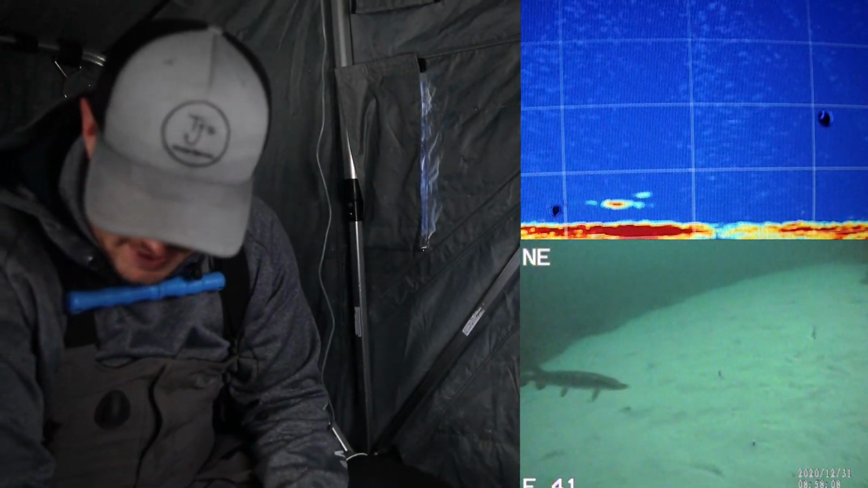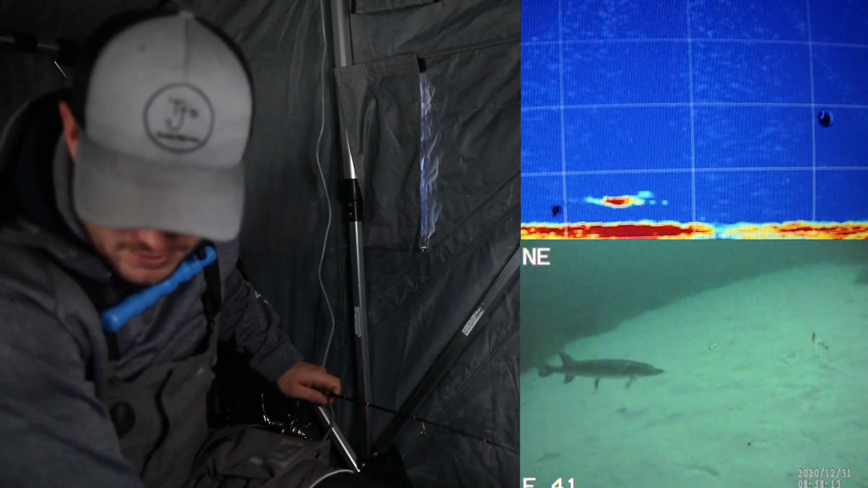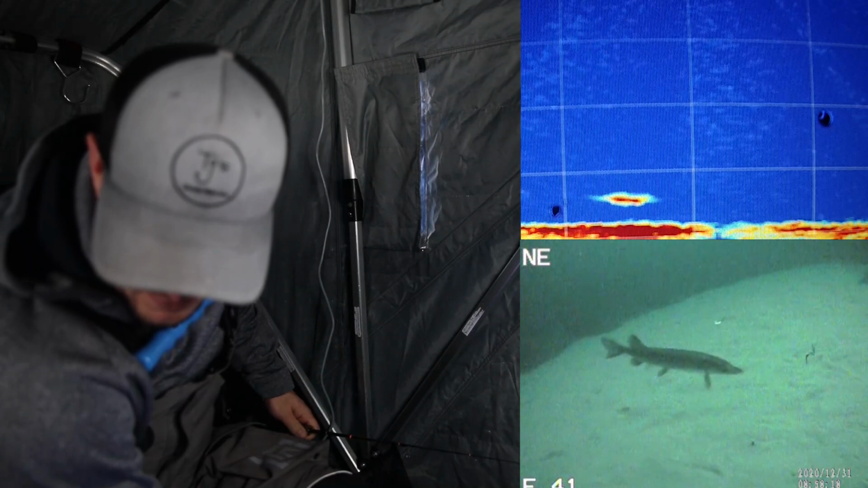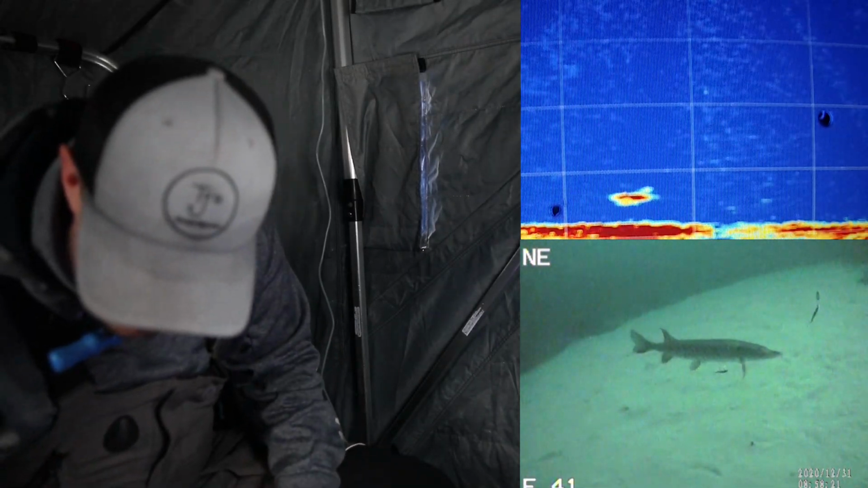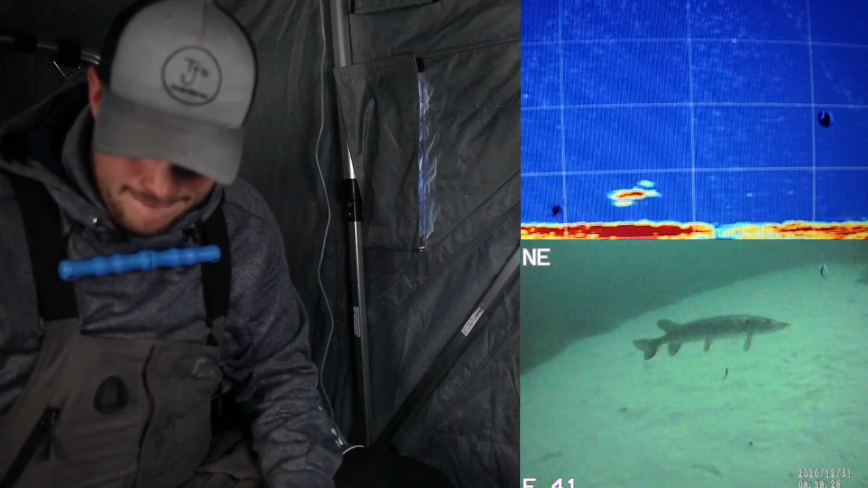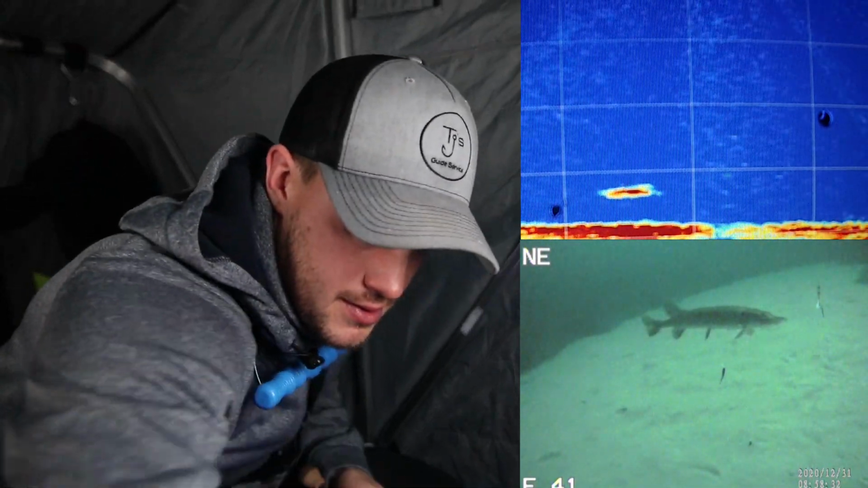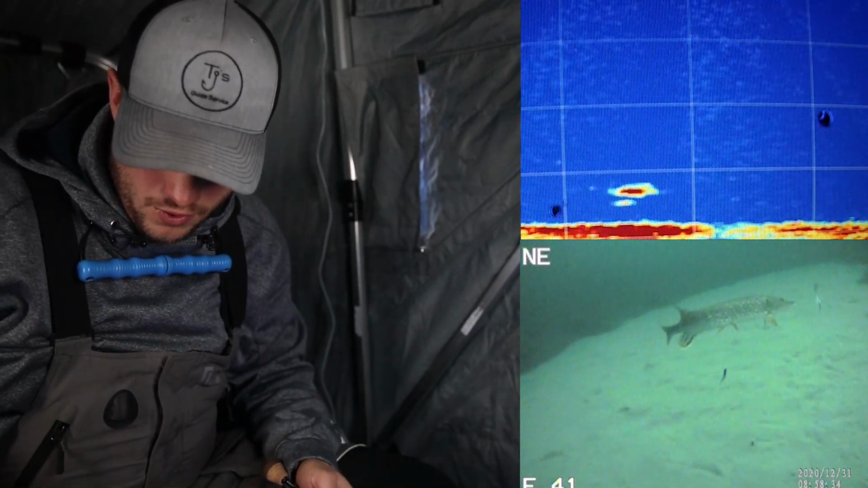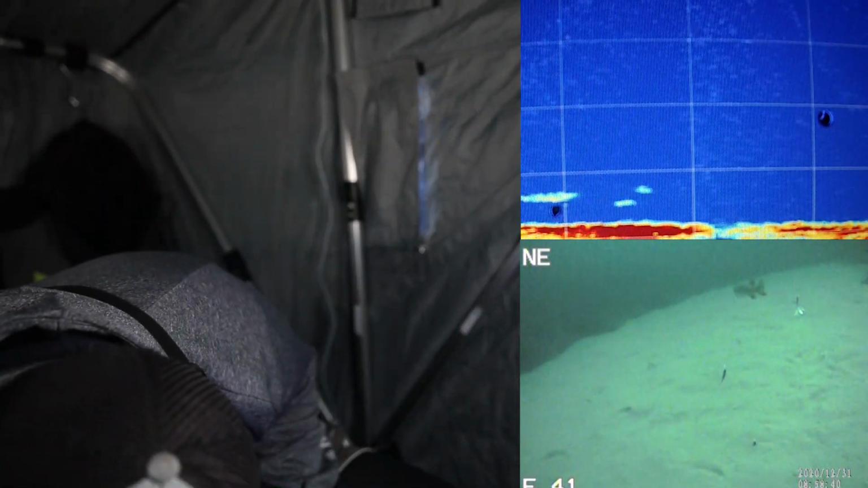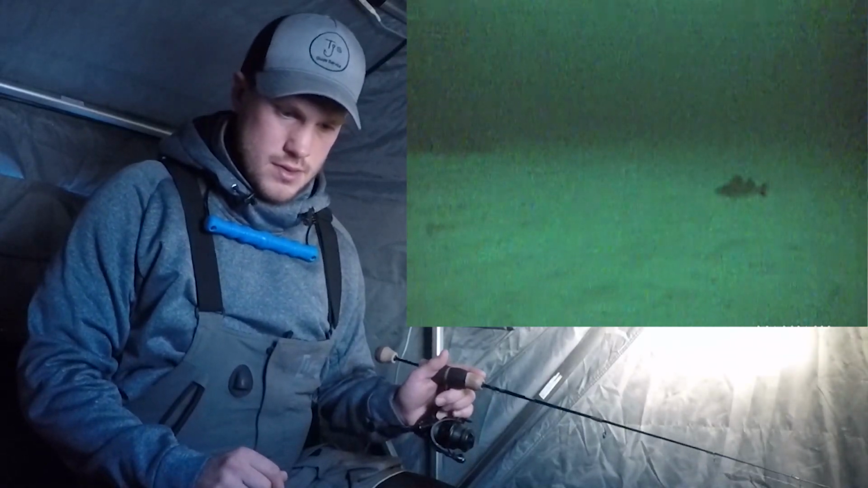I don't know if he's gonna grab my dead stick. I might be in trouble. Oh, I like that. Nope, coming after my... It's a decent sized pike. Didn't want it. He's hanging on in the area though, so he might come back. I don't know if it's the same one.